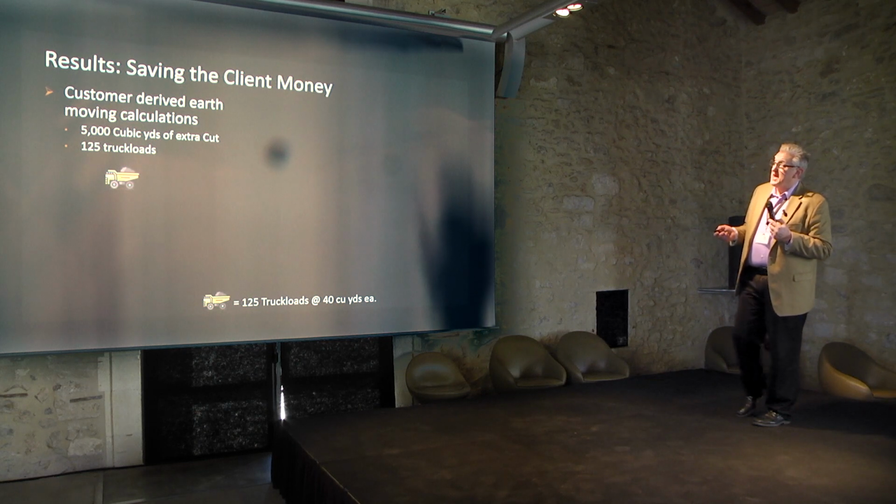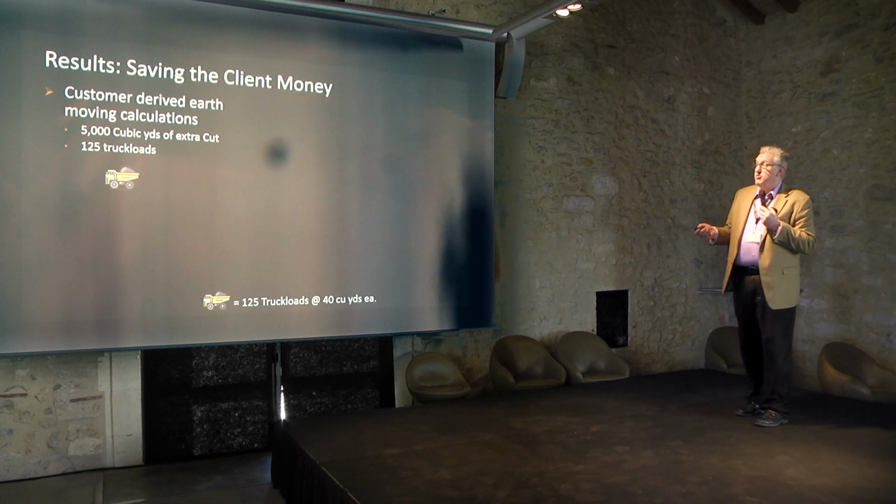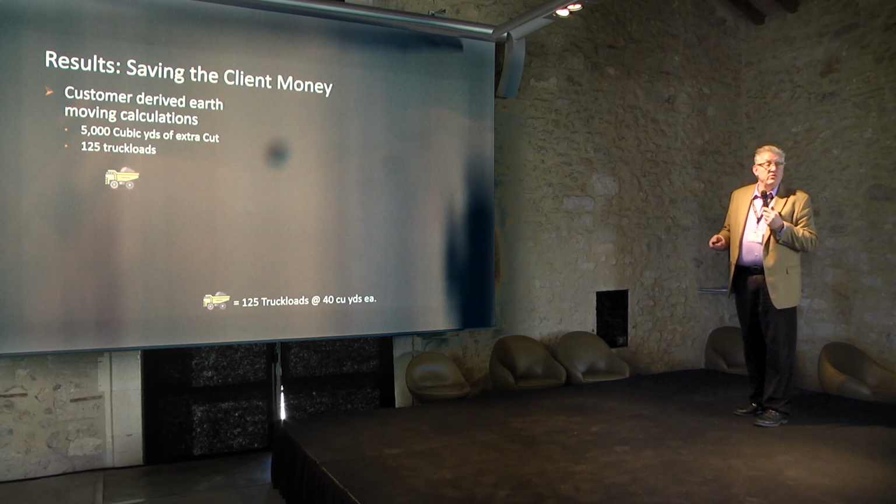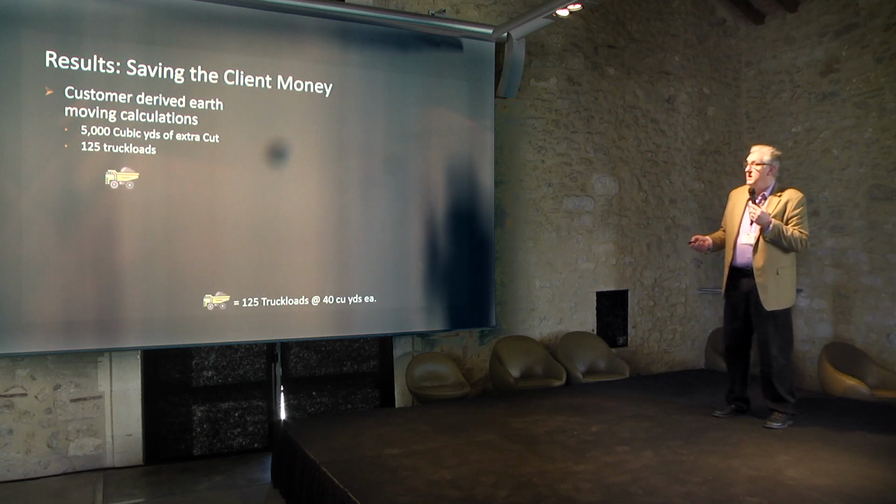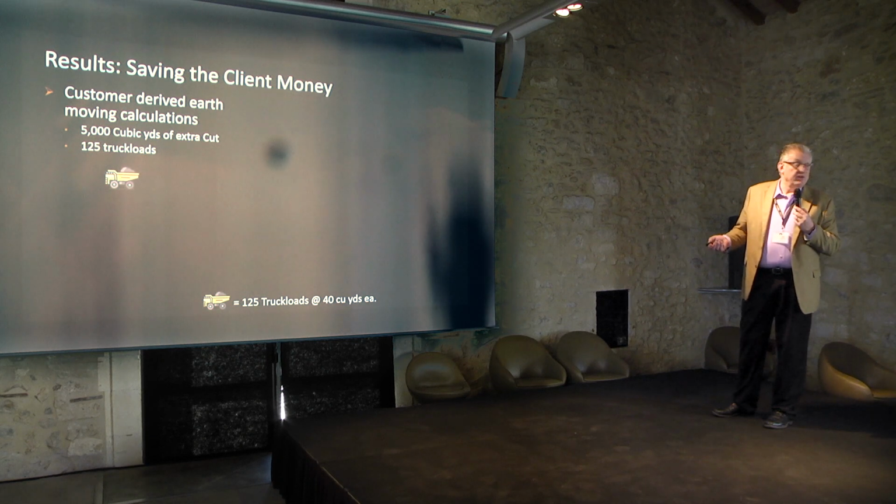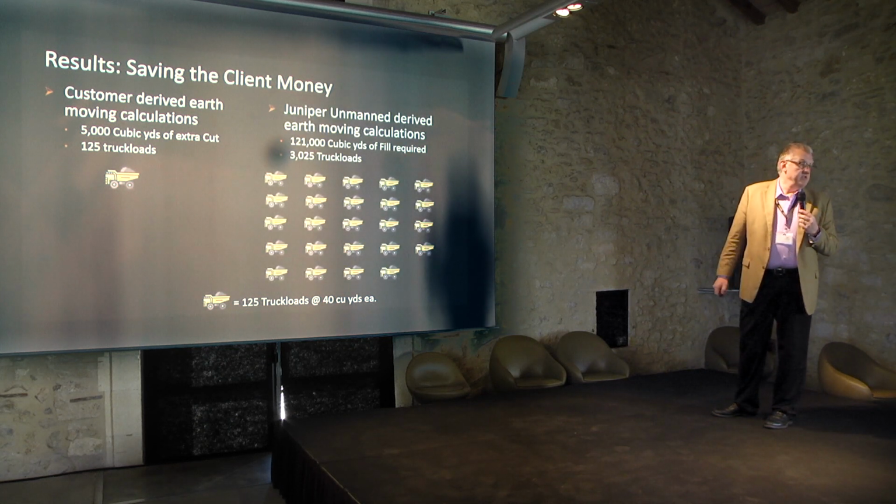So this is my last slide, but what it talks about is the results, saving the customer money. So I talked about the busted survey, right? Their survey that they had, their terrain model, showed 5,000 cubic yards of extra cut, all right? So they were going to have 5,000 cubic yards of dirt to move off-site to sell. Each one of these trucks, the symbol, equals 125 truckloads of 40 cubic yards each. So pretty significant. Each one of these equals 125 trucks. This is what their survey said. This is what our survey said.